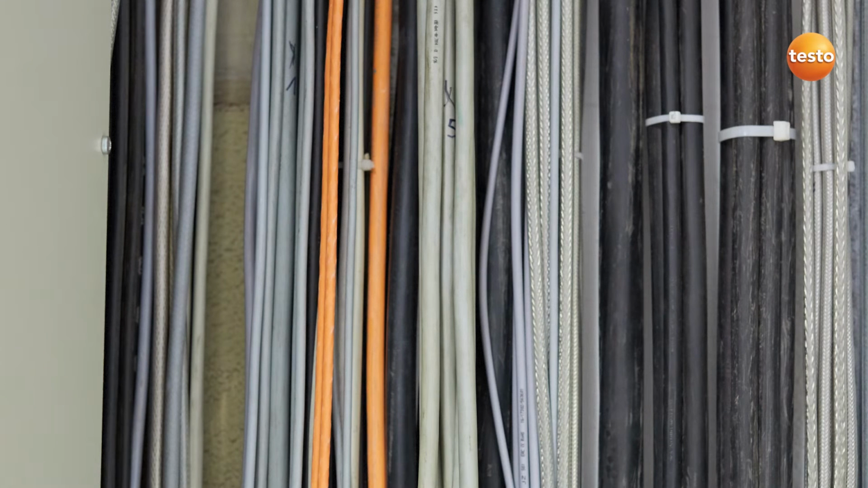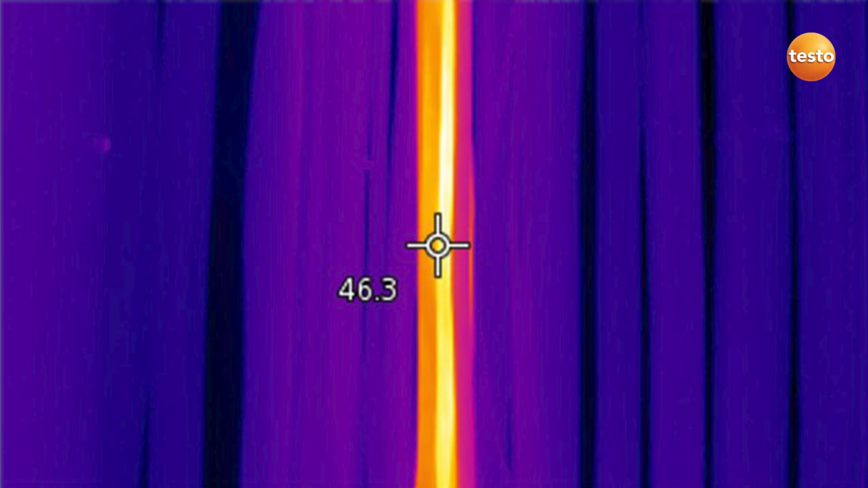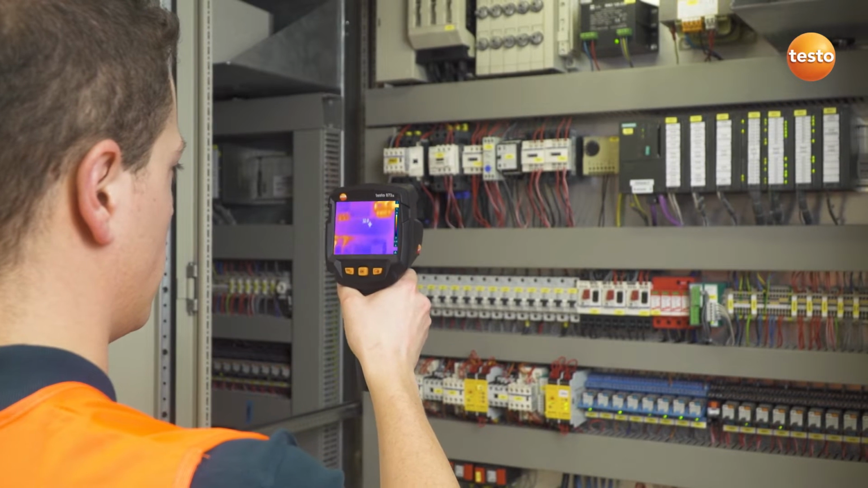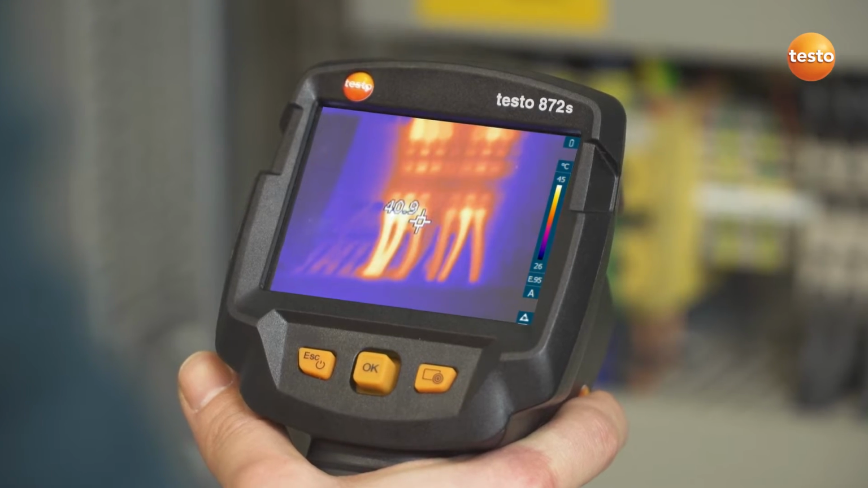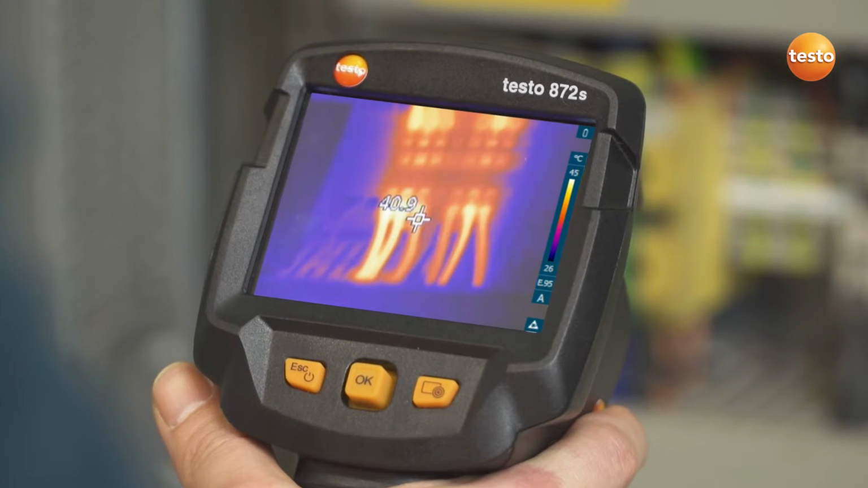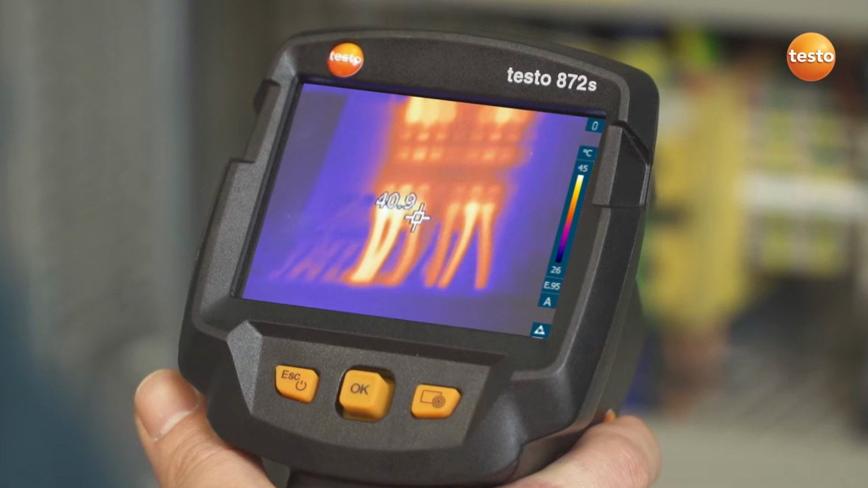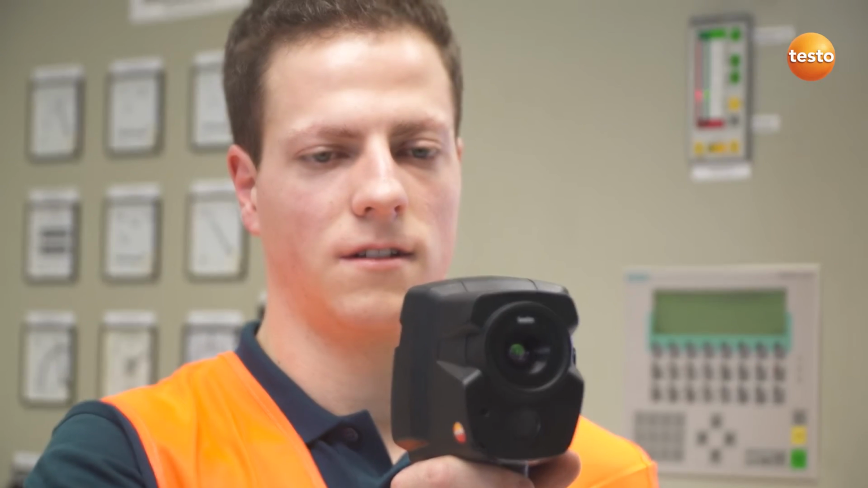However, before we concern ourselves with fuses and circuit breakers, we check the wiring load on this cable here. Everything's fine. In the switching cabinet, we're looking for overheated components. They are often very small. That's when the IFOV warner can be very useful. It visualizes which measurement object can be measured from which distance, and shows you whether the temperatures of surrounding objects might falsify the temperature of the actual measurement object.